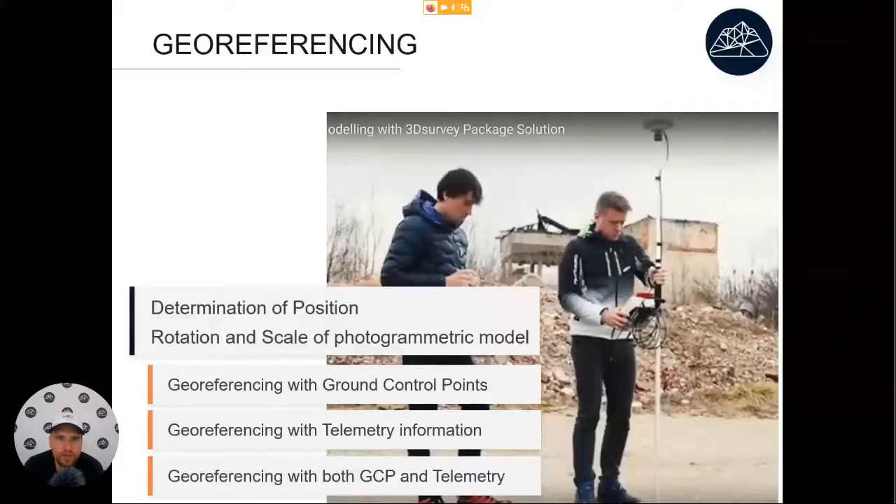So we have an option to georeference with ground control points. Prior to flight, we will place some ground control points on our terrain and we will measure them with a total station or a GPS. Then in the next step, we find those ground control points in our photos and we use that information to make our results accurate.